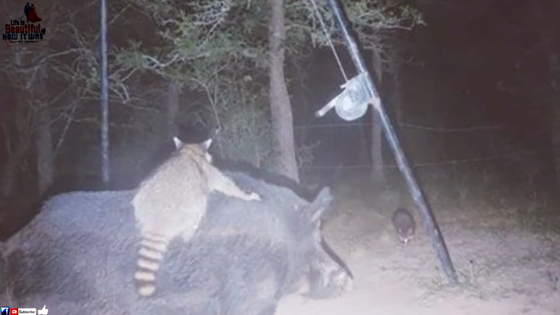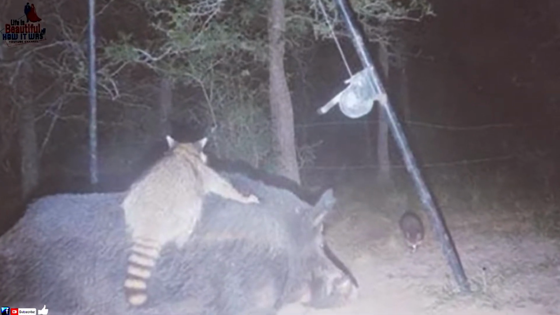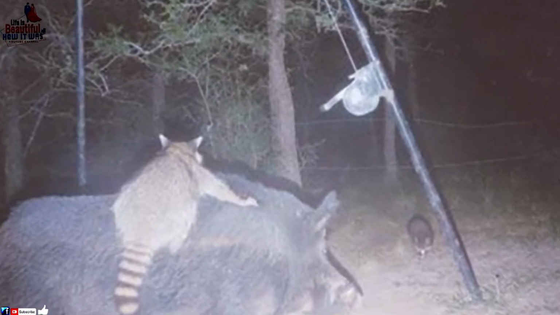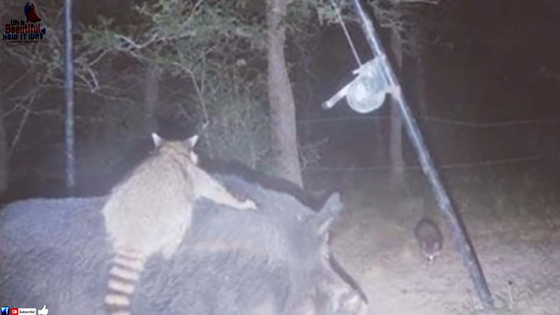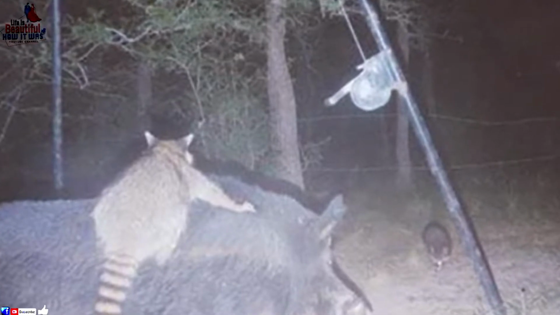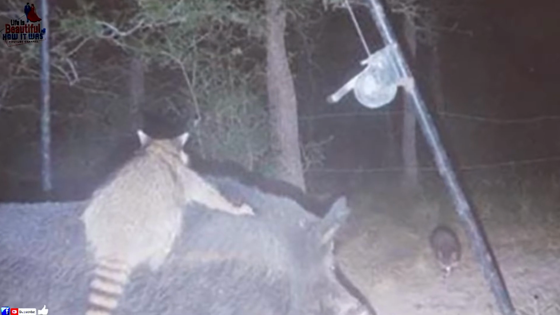There's nothing like hitching a ride from a bigger kid. After all, that's what we all did before we were old enough to drive, right? This raccoon's just taking that ethos into the animal kingdom. Fortunately, though, the hog doesn't seem to mind that much. And it's undeniably lovely when nature's creatures work together in harmony.